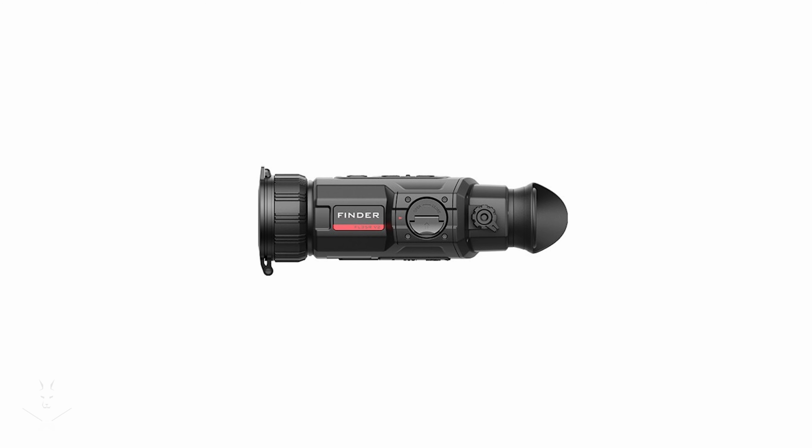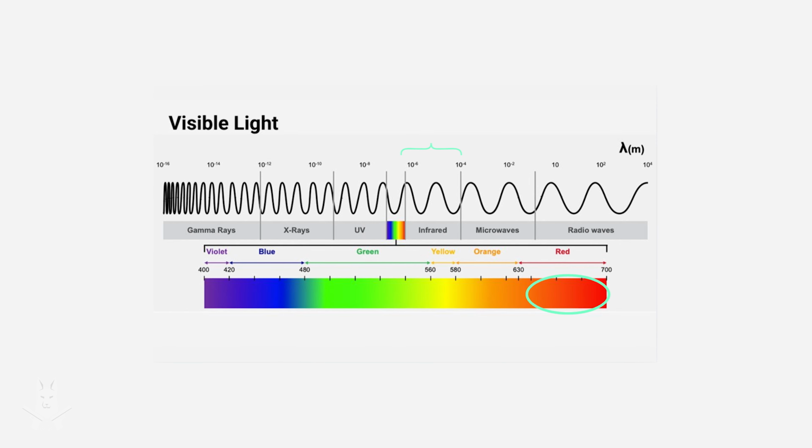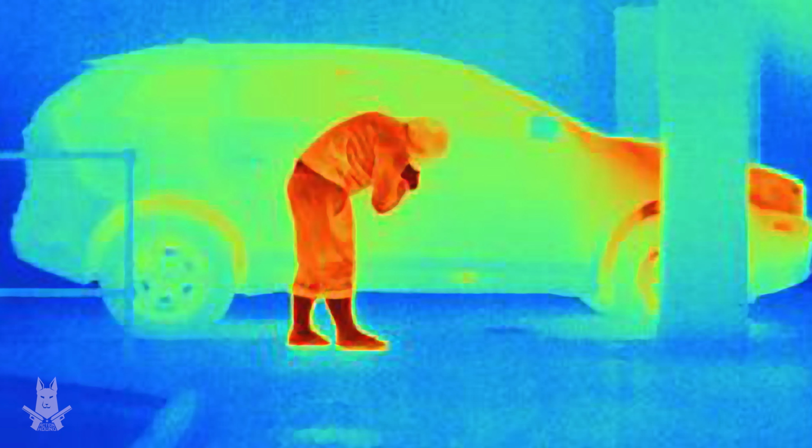All right, this week we are going to talk about thermal cameras. If you're not familiar with thermal cameras, they're the best piece of equipment you could own if you do a lot of Sasquatch research. Thermal cameras, also known as infrared cameras, detect infrared radiation, heat, and convert it into an image that can be visualized.